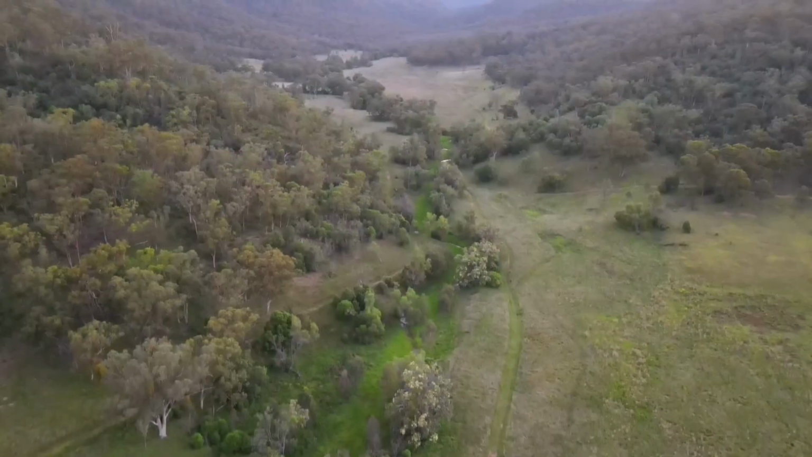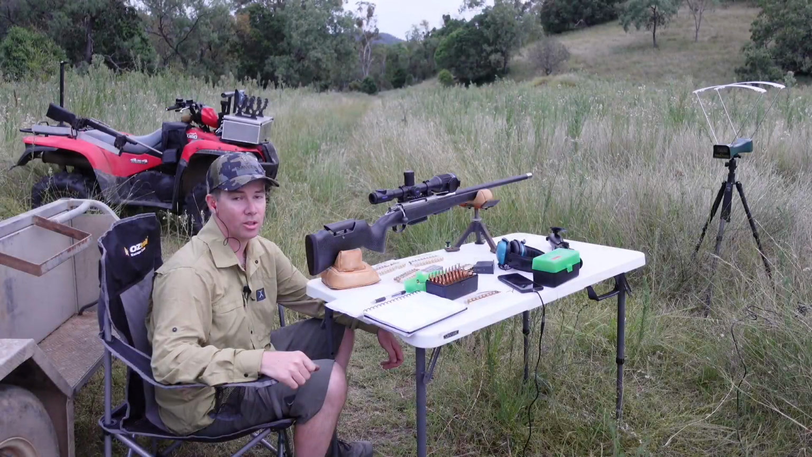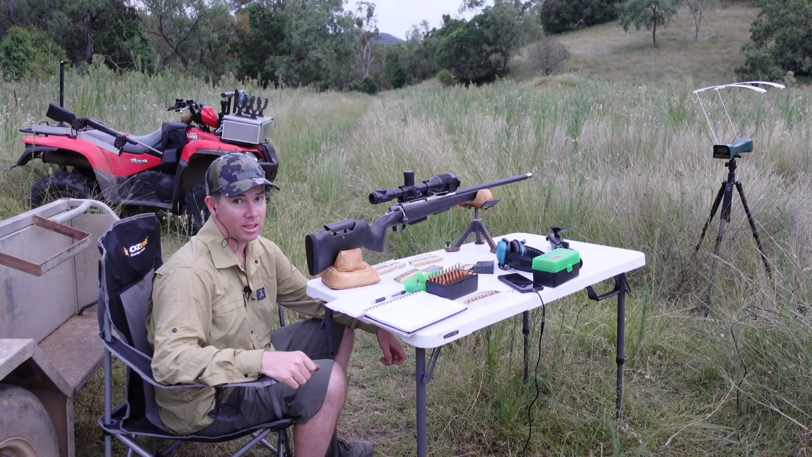It's pretty overcast. I've got a couple of rifles with me. I've got the 204, and on the property that I shot those mice the other week, there's a few rabbits about. The farmer has slashed a few of those lucerne fields, so maybe a few foxes jumping around on them. Anyway, we'll wait till it gets dark, we'll go out, see how we go.